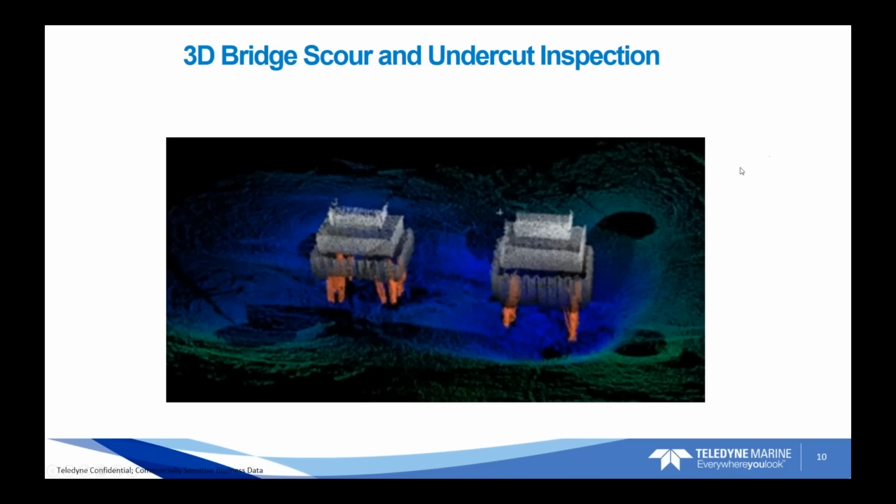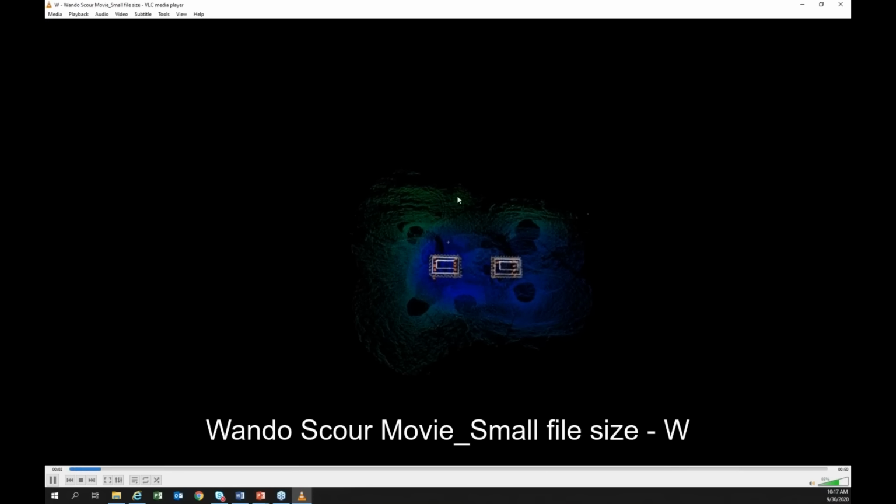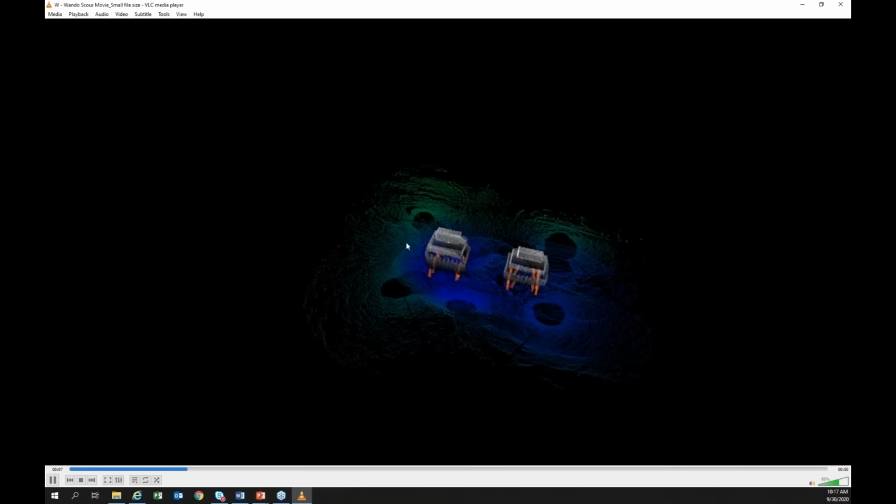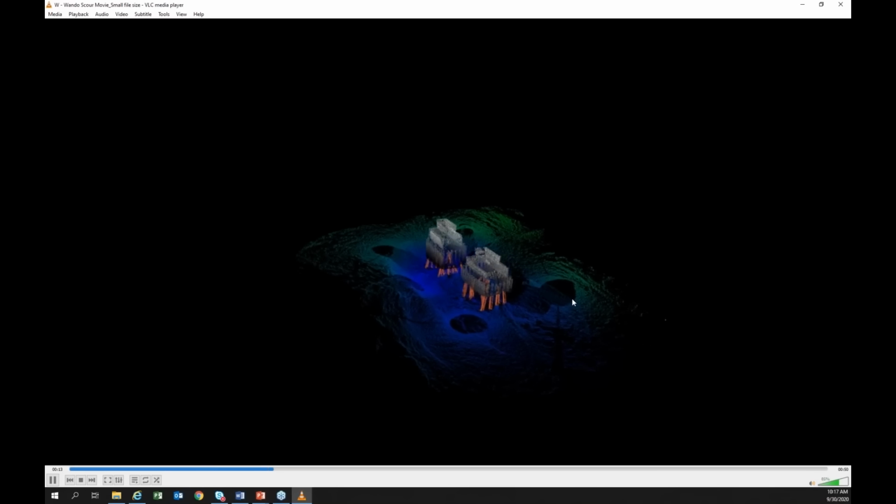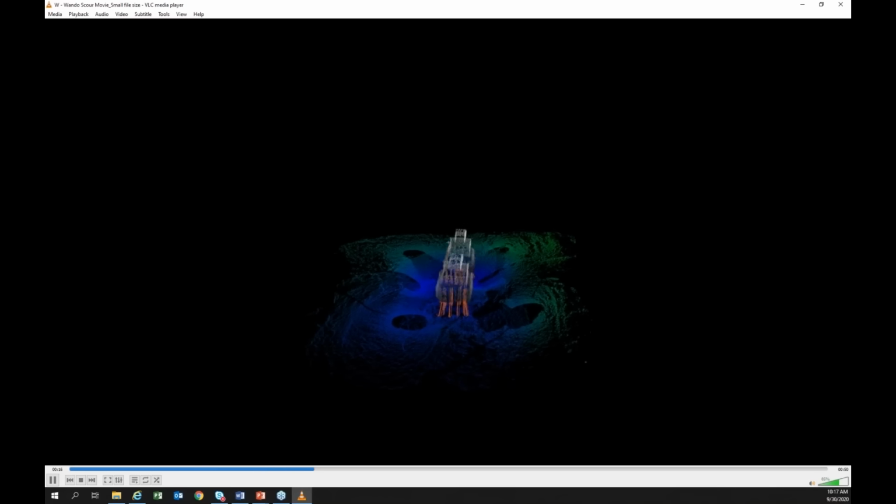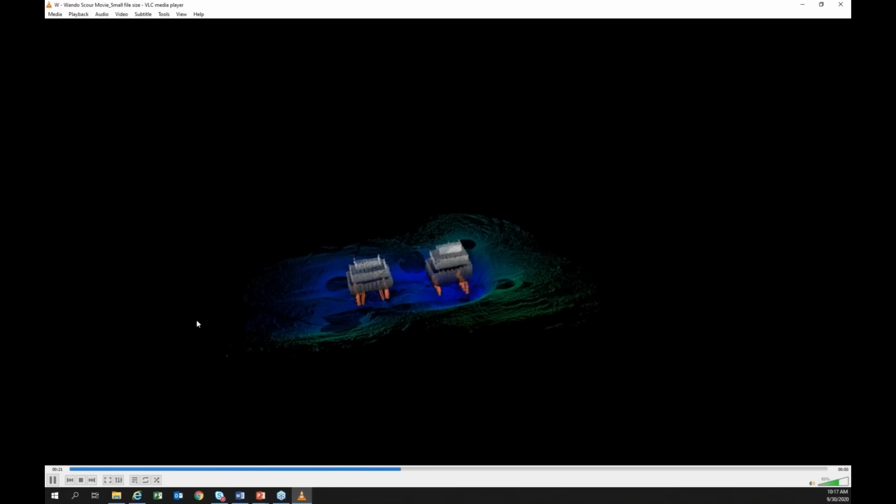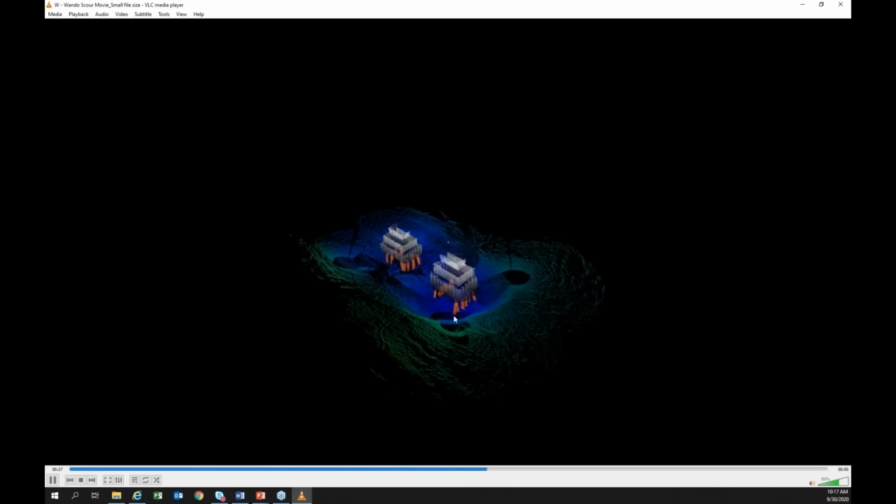I know this image is a little bit blurry, but I'm going to go ahead and show a movie. This is a good example of some bridge footers that are in a river, with the water flowing. You can see the green area here is the normal elevation of this riverbed, and the bridge footers are in the water column, and water flowing downriver is causing agitation in the water and picking up materials, agitating that material and flowing it downriver, exposing the under support structures of this bridge footer.